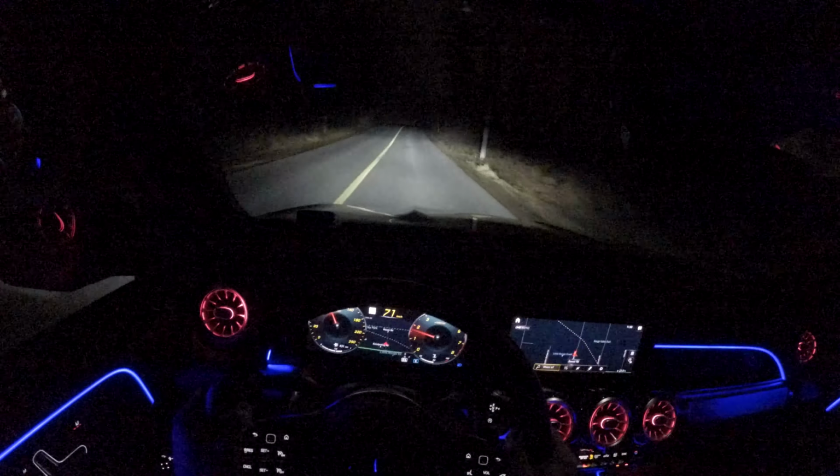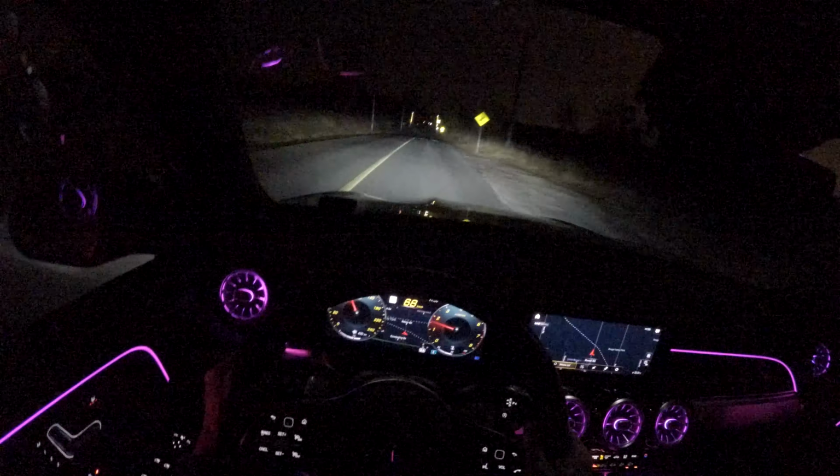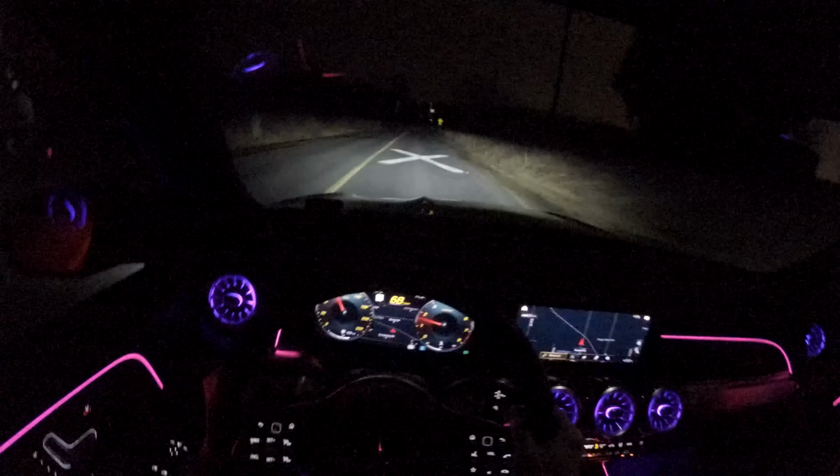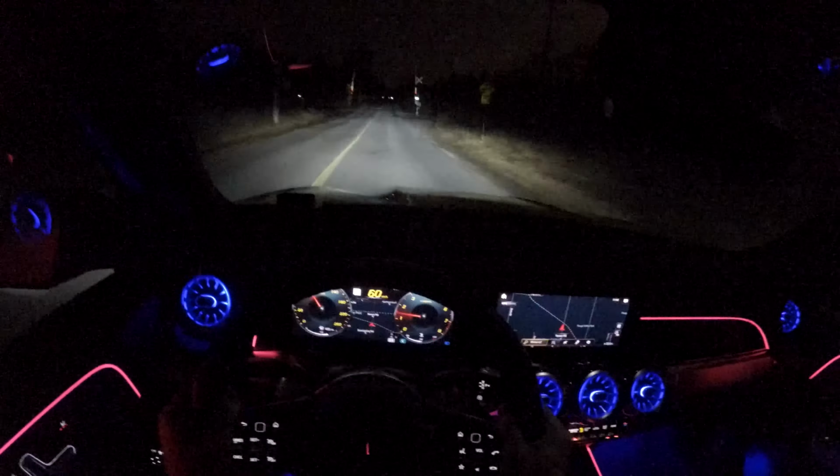We're going to do an on-off here in a second. We'll get around this bend. So that's off, on, off, and on. Pretty clear difference, I think. Both LED work very well, I would say.